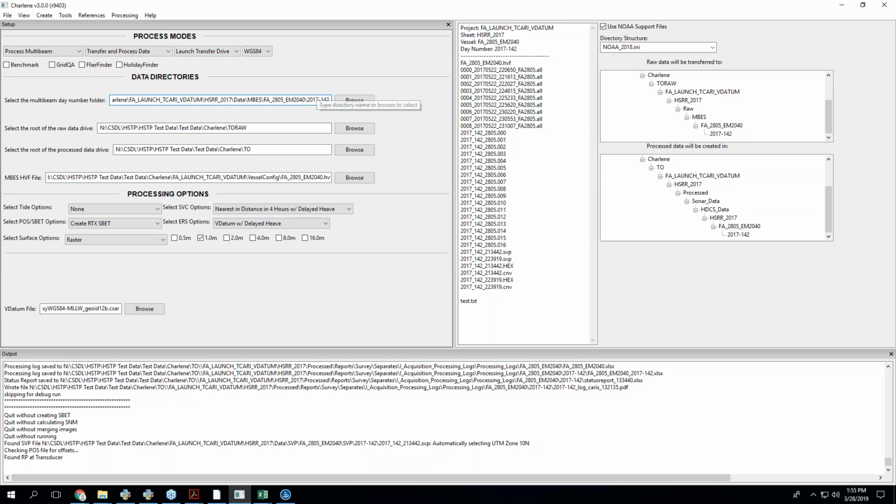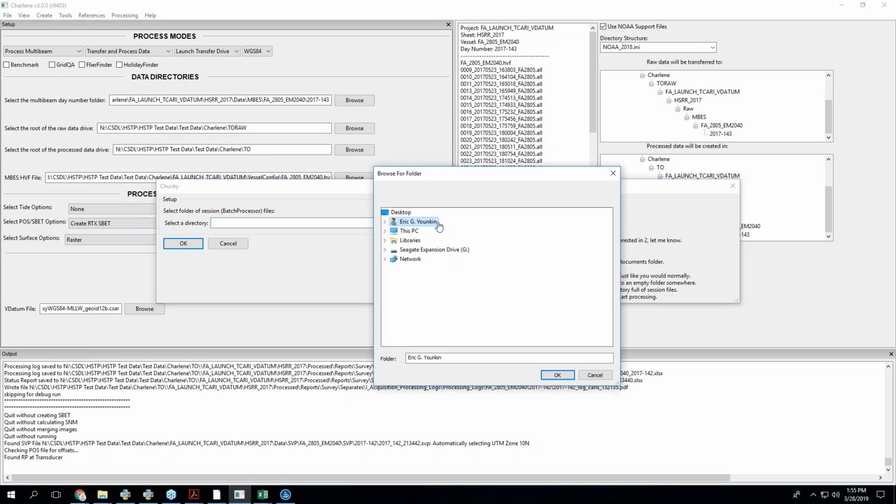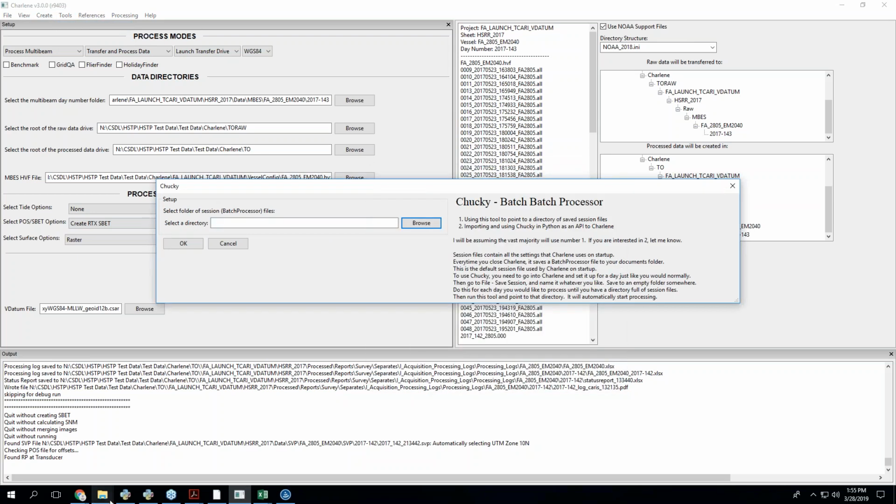So I have day 142, file, save session, put it in a folder. 143, and maybe I want this one to not have an SPAD. File, save session, put it in a folder. And then tools, Chucky, just point it at that folder. What's the folder again?